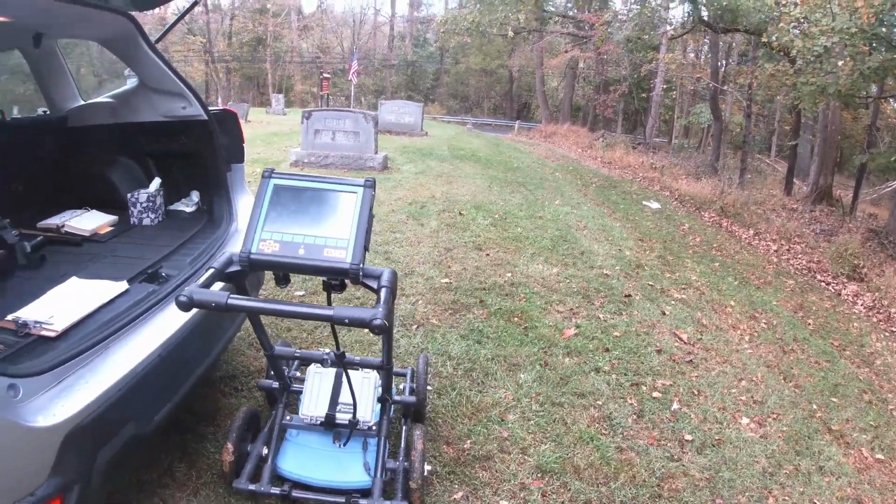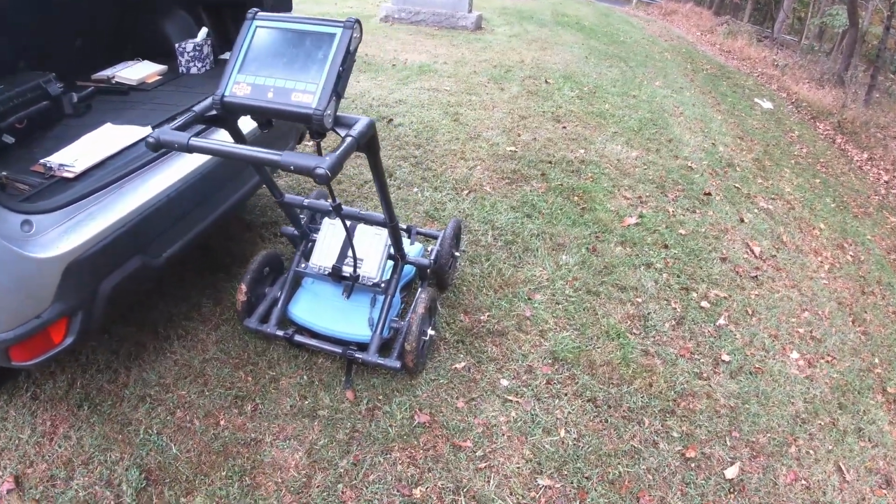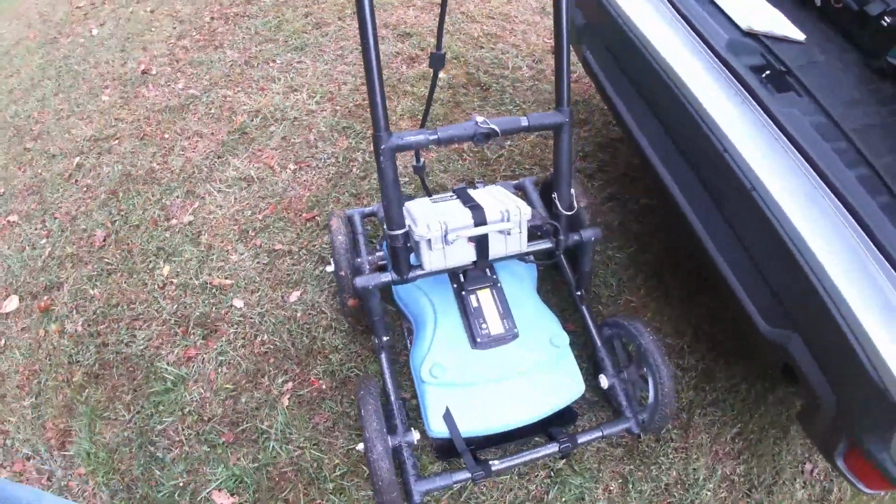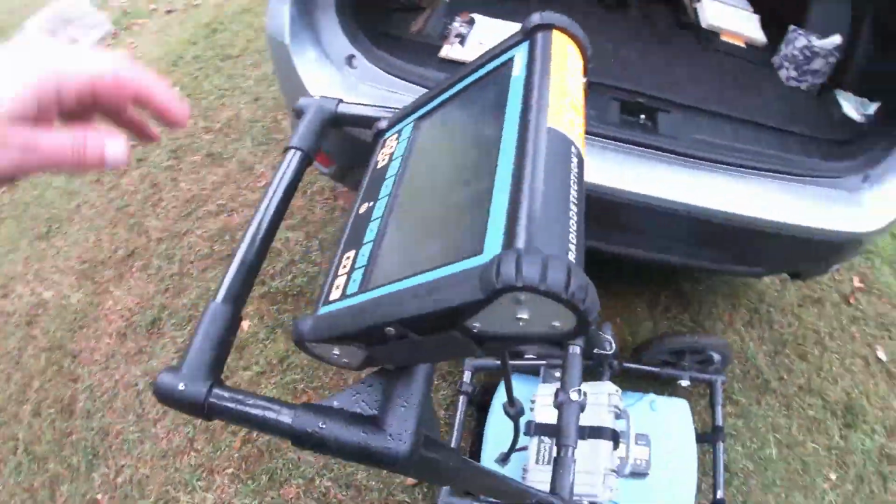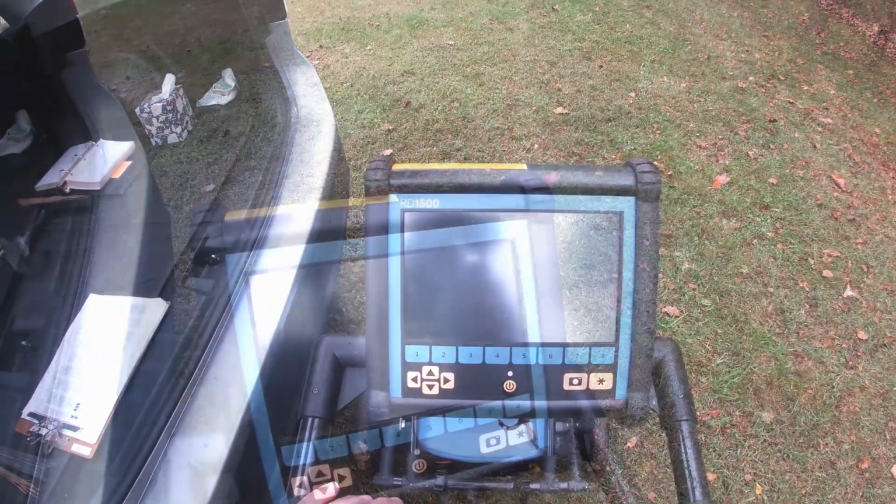So I'm going to be pushing this along the ground. It uses microwave radiation that goes out the bottom. This is the antenna. This is a battery. Here's the brains, and I'll just fire this up here quick.